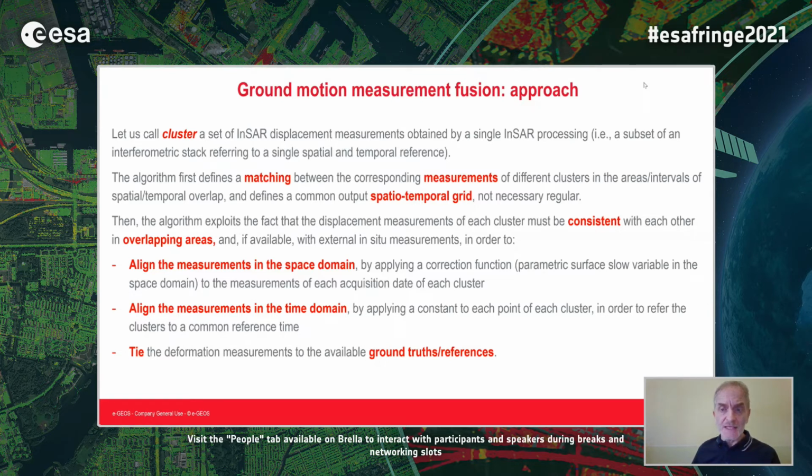So the algorithm exploits this information to align the measurements in the space domain by applying a parametric surface, slowly variable in the space domain, to the measurement of each acquisition date of each cluster. Then it aligns the measurements in the time domain by applying a constant to each point of each cluster in order to refer the cluster to a common reference time. And finally, it ties the deformation measurements to the available ground truth or ground references.